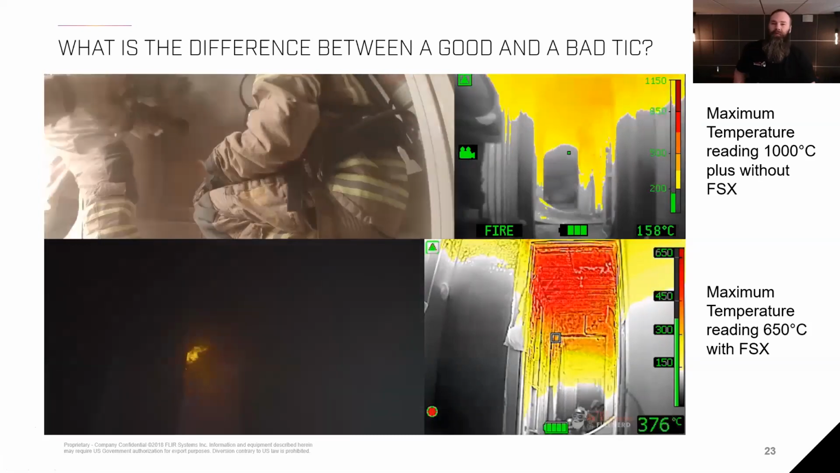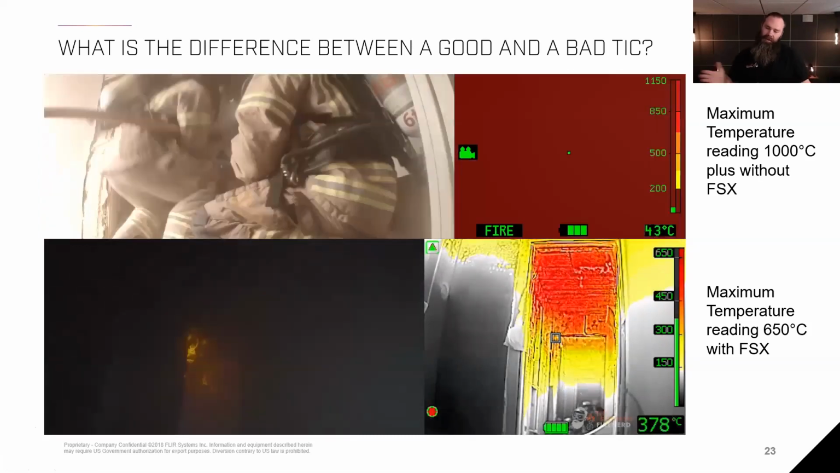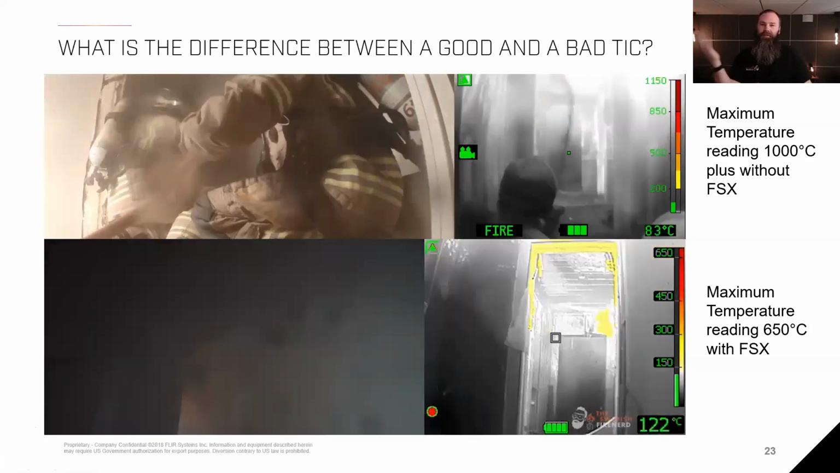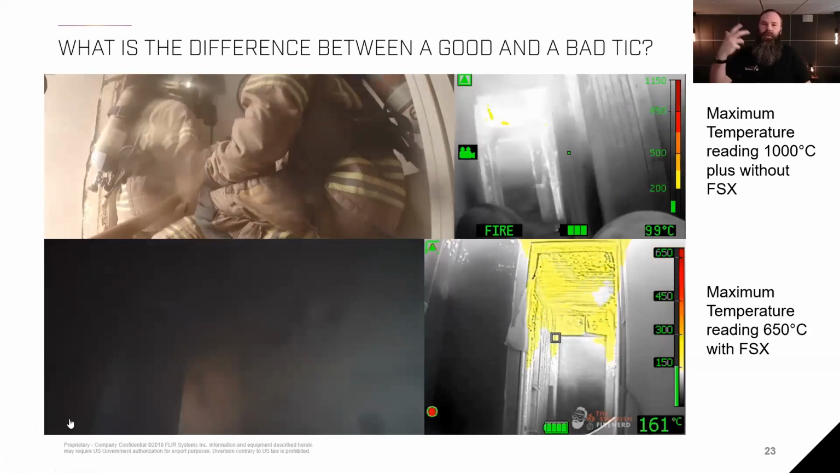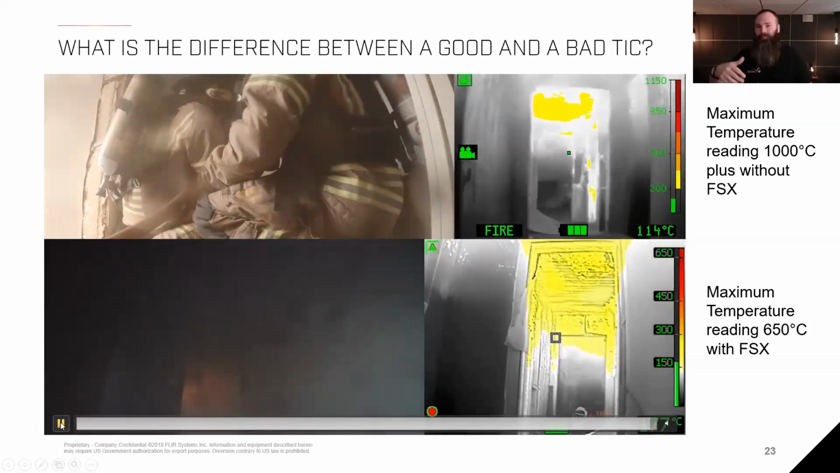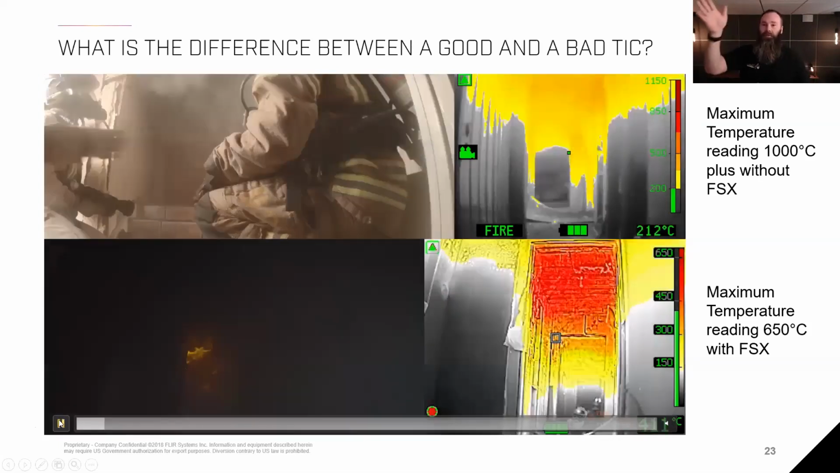Now, if I'm a firefighter, I need to quickly go into that hallway and scan that ceiling, and I need to do two things. I need to evaluate what kind of temperature we have. Do I need to cool? Both cameras will solve that in that case. Both cameras indicate you need to cool.